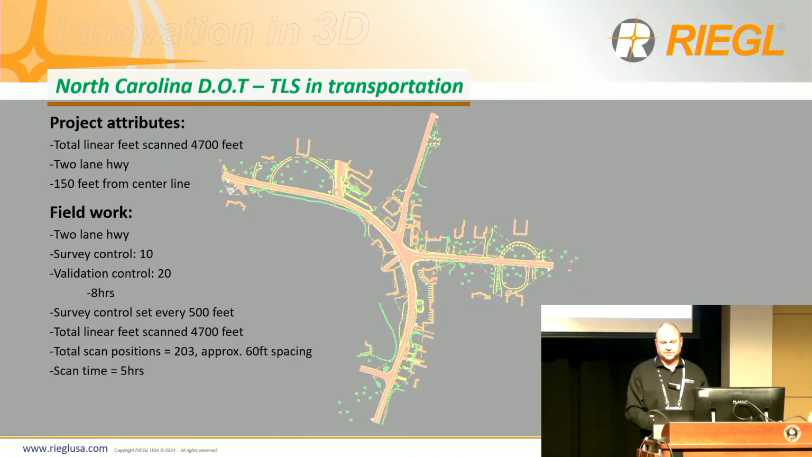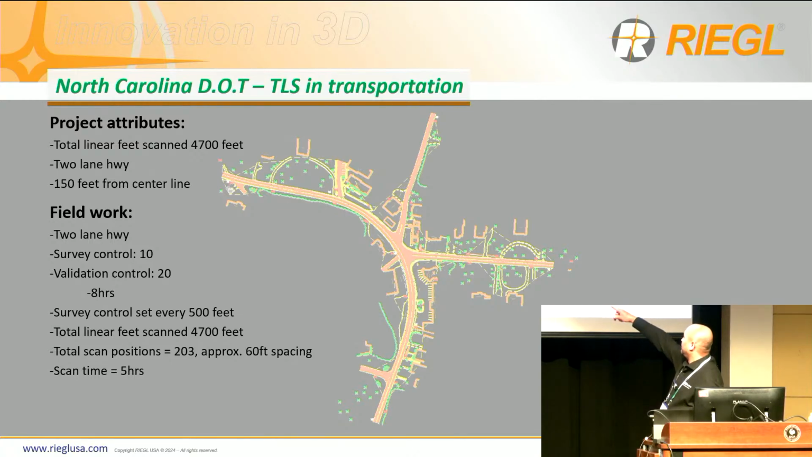The complete project was going cross country through people's yards, around the driveways. They wanted us to pick up the structures and the houses.